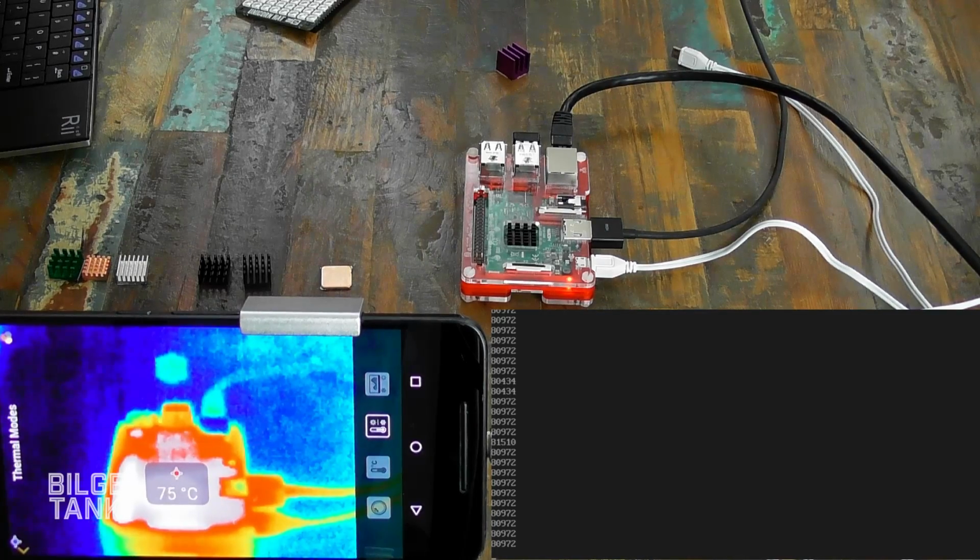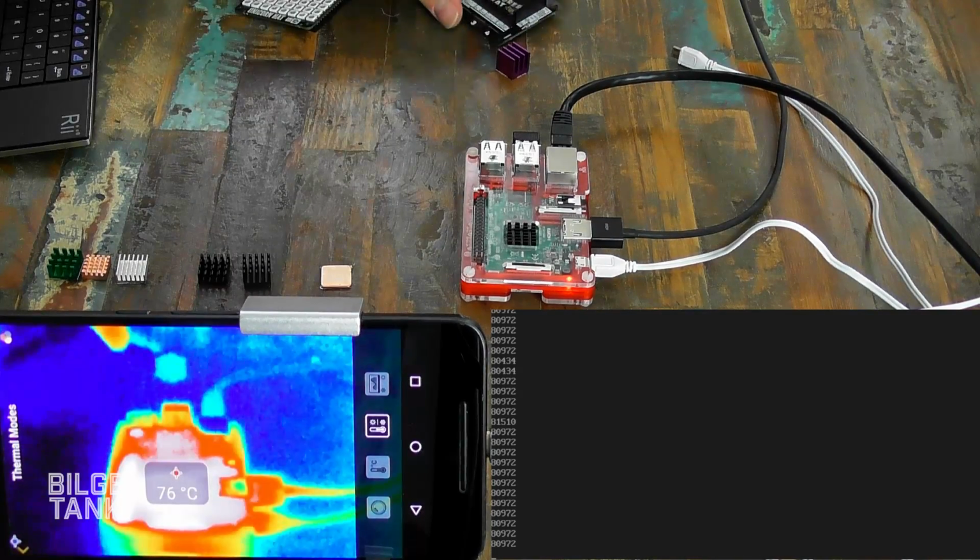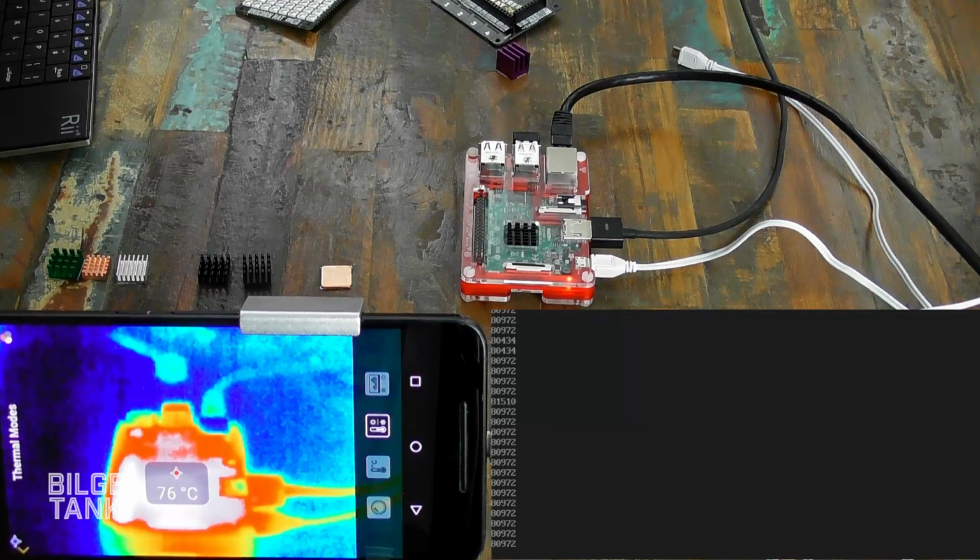So scaling current frequency, I think we've tried that and it doesn't actually report the true frequency. Yeah, I think you have to ask VideoCore for the temperature. For the temperature or for that specific megahertz.